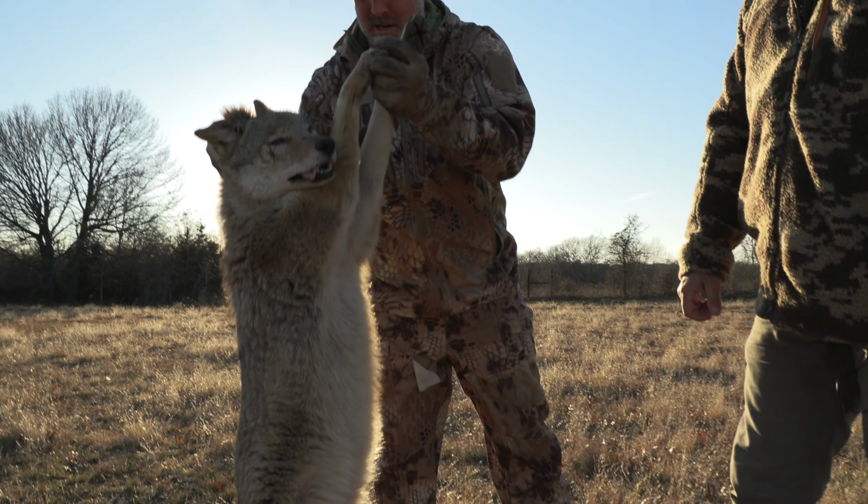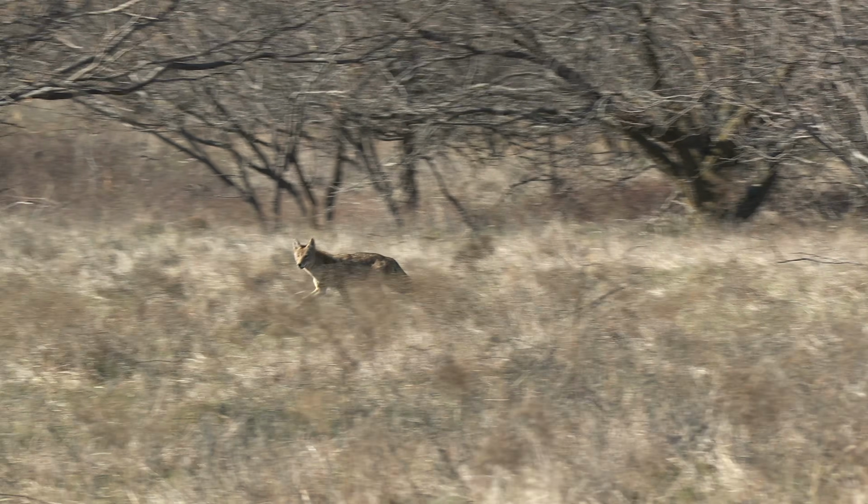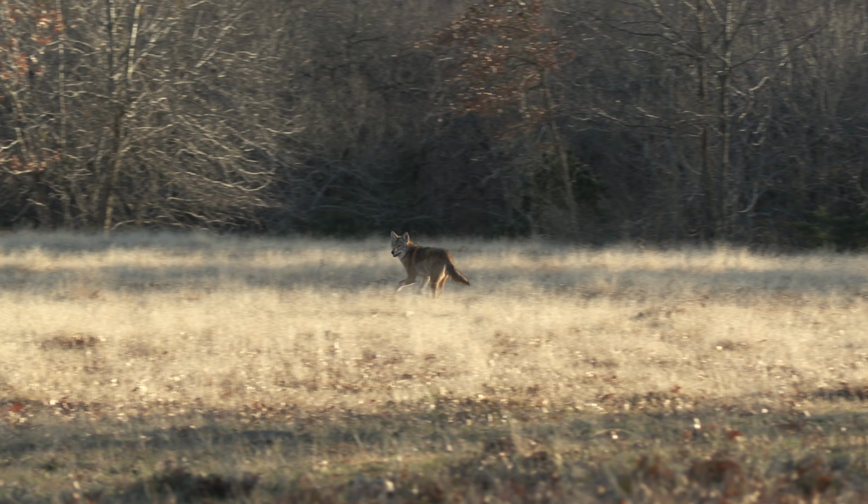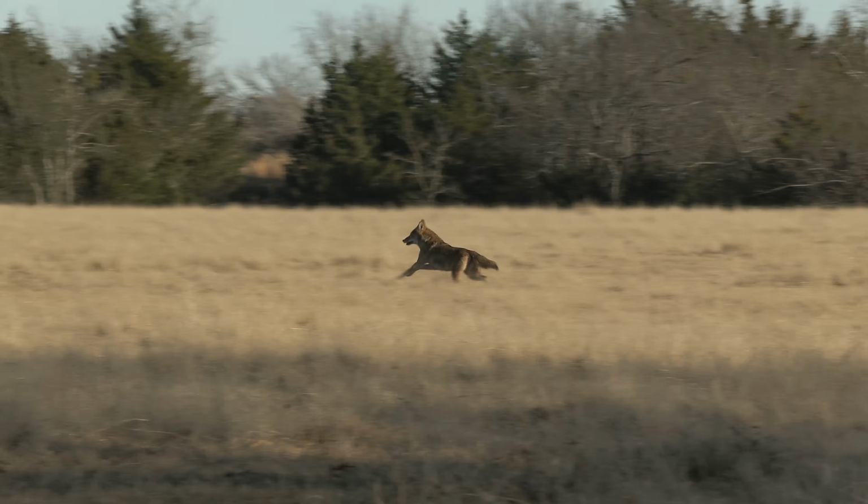Heavy Texas coyote right there. That's a good problem to have. We had coyotes running left and right. These are the kind of stands you live for. I mean, they almost came too good, but they kept coming back. That was a mistake.